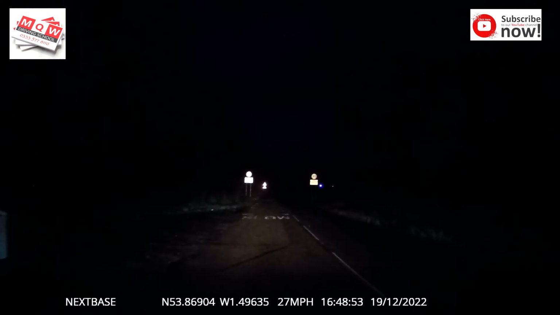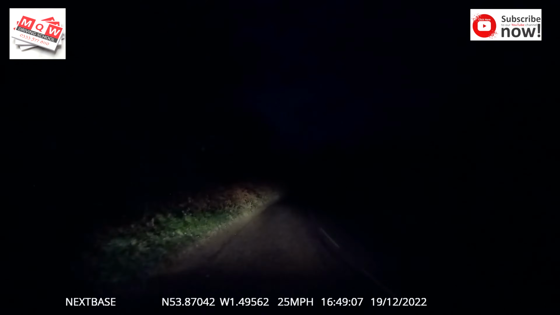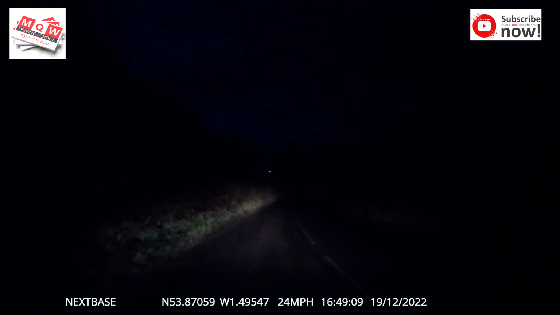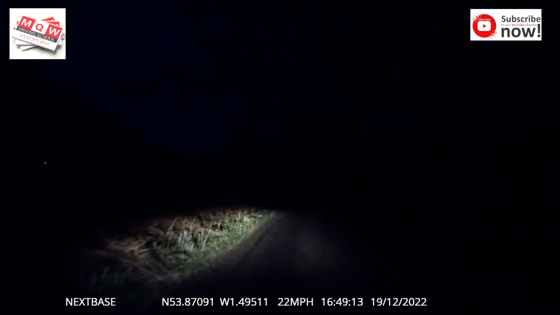Now look at the warning sign which glows slowly. It's 30 miles. So what do you expect? Some houses. Look at the bend sign. Triangle is the right bend. Animal, slow down. So now 30 is the limit. So what are you expecting to slow down to? Maybe 20 miles per hour. Look at the bend. Dip your headlights.